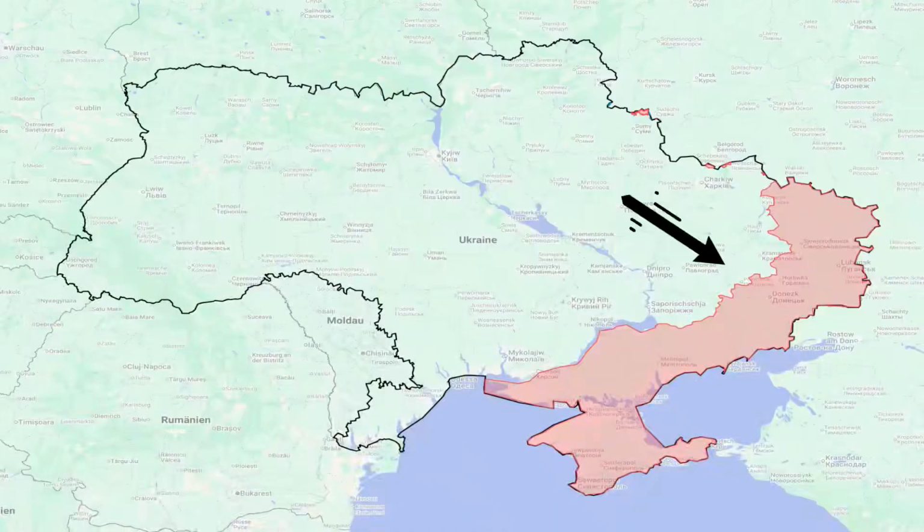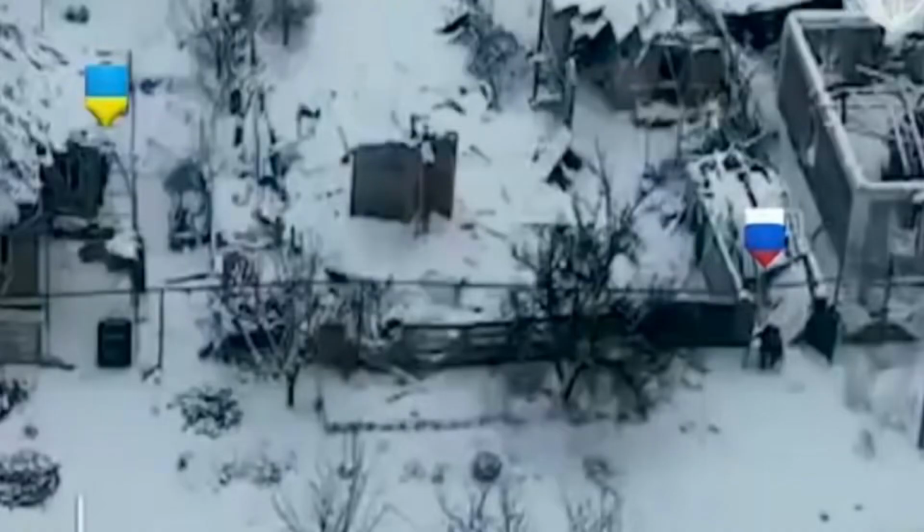In the north of Pokrovsk, more precisely at the Blue Pin, Ukrainian and Russian infantry engaged in a battle. This is a rare recording from the city showing soldiers fighting each other at close range. Since we've mostly seen drone strikes in recent weeks and few from riflemen, this is actually something new.